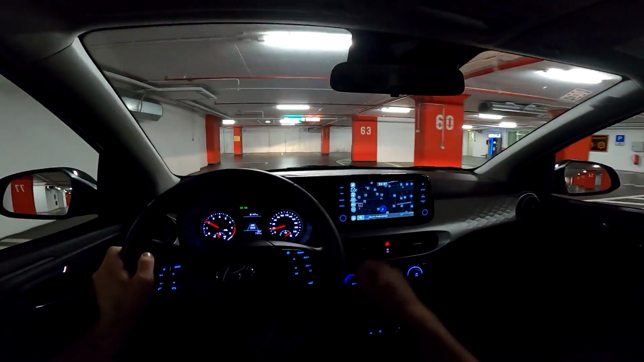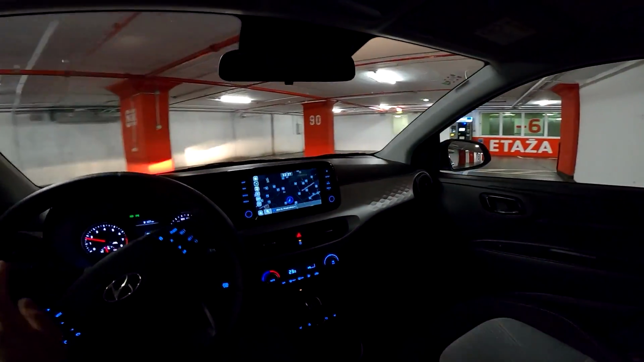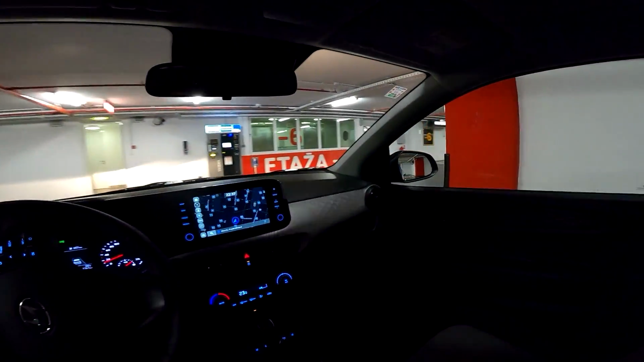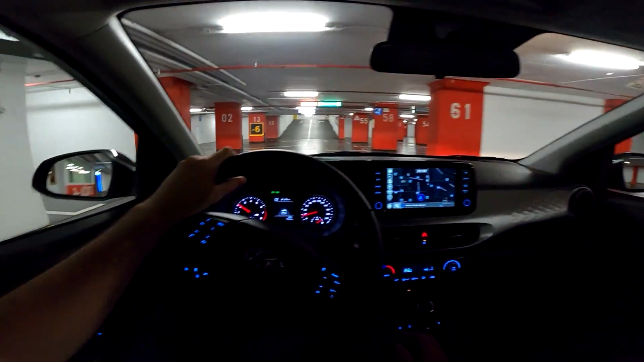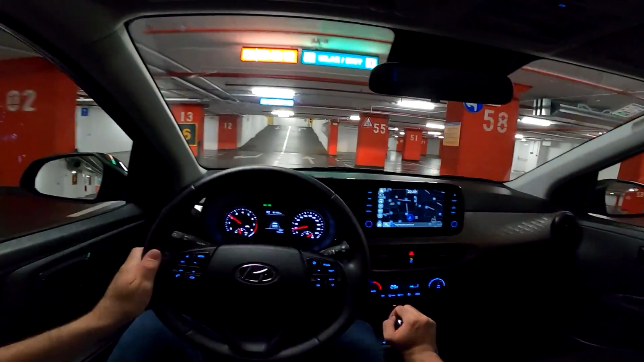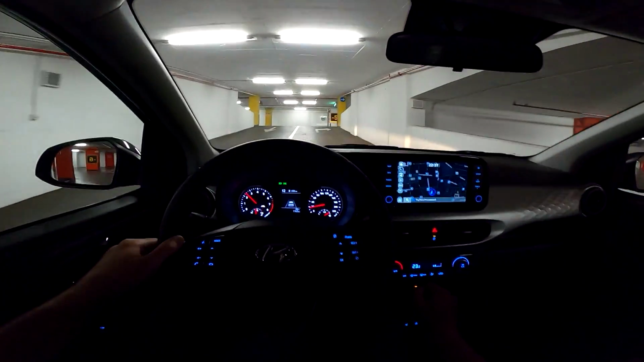So first thing you notice, of course, is the screen. It's the big one, 8-inch screen. One of the best in this class, definitely, because we are used to seeing the 8-inch screen on much bigger models.